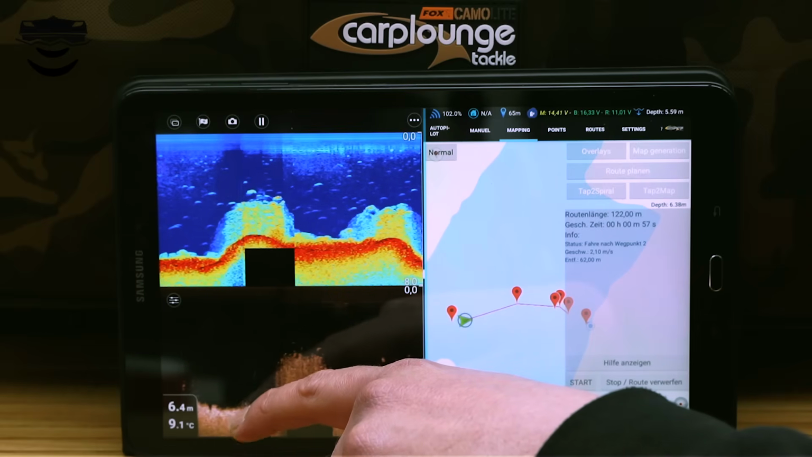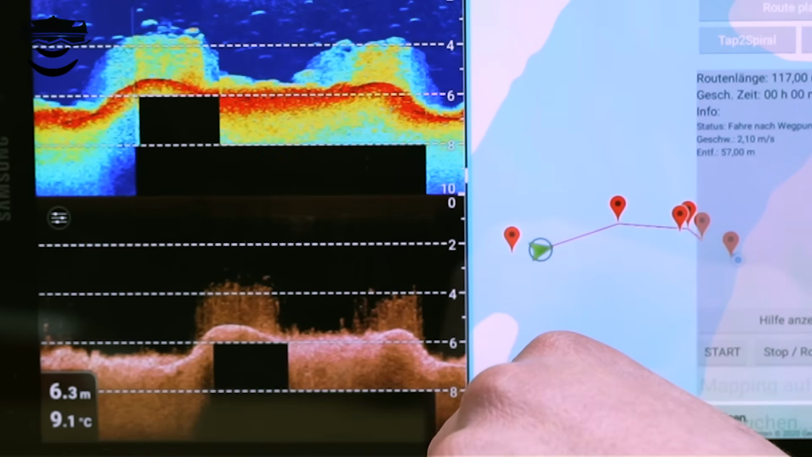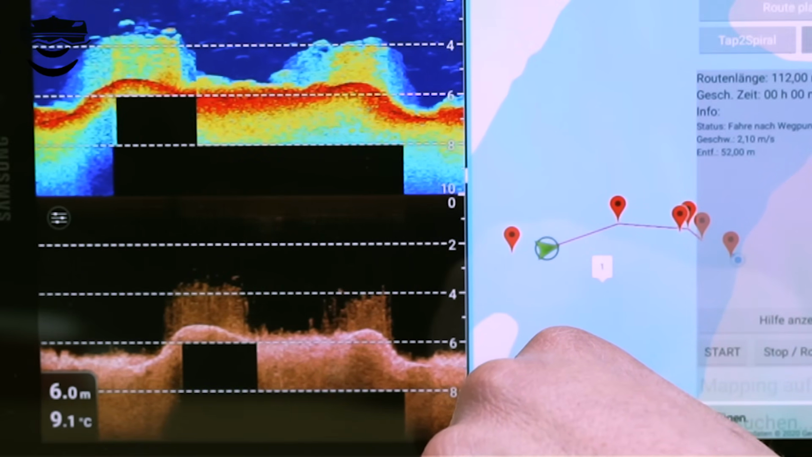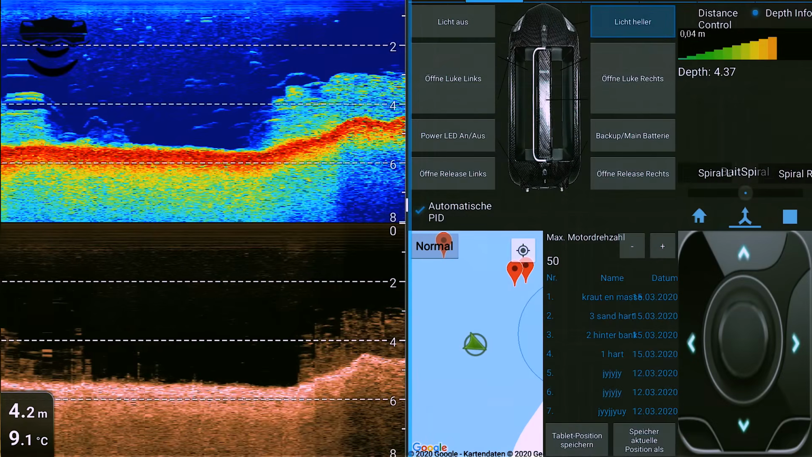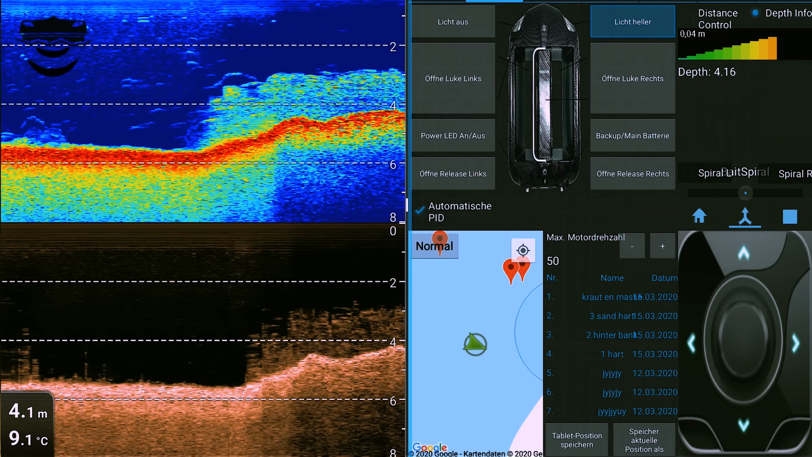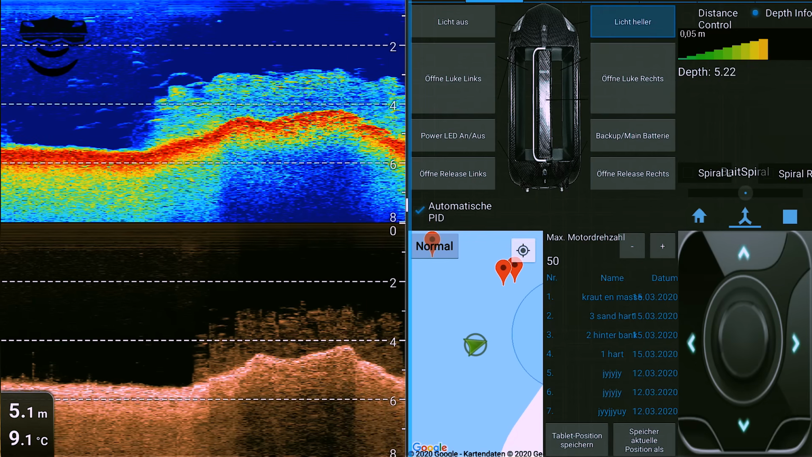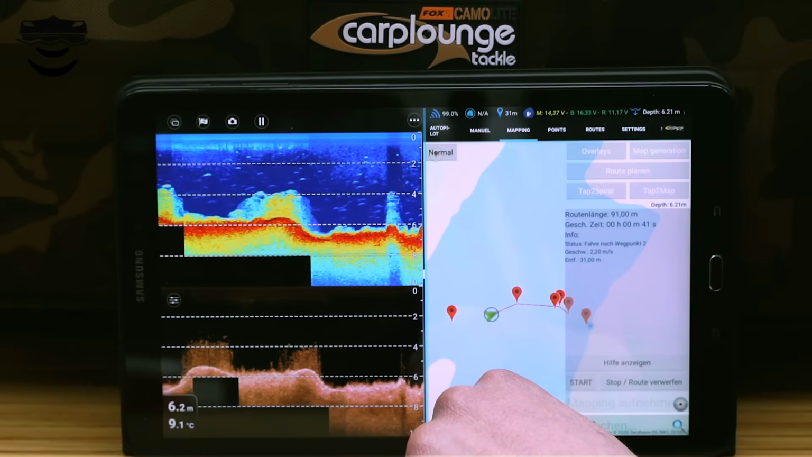So you can see that we've got hard ground here, but on the extra screen, the Dragonfly screen, you can directly see that there's a small layer of weed on top of the hard ground. And that's what makes the unbeatable difference with the Dragonfly. I just need one view to identify the clear hard spots or see if there is a thin layer of mud or soft bottom on top of the screen. Of course, this could be a game changer in some areas or lakes.